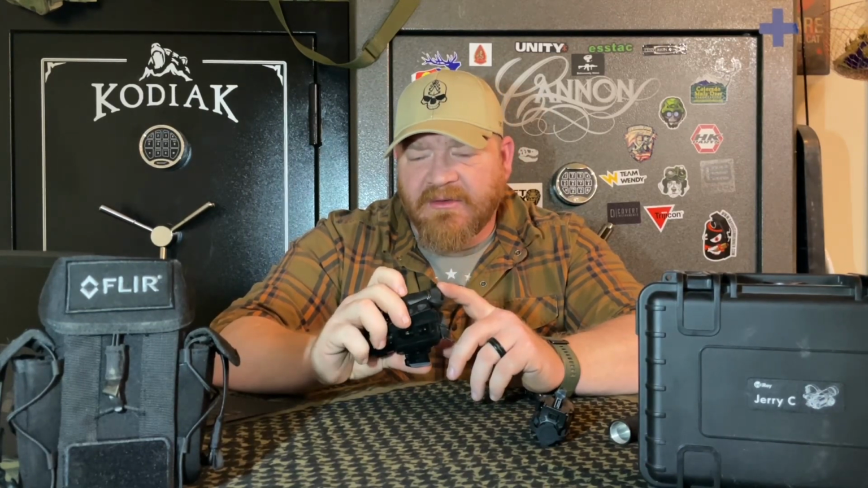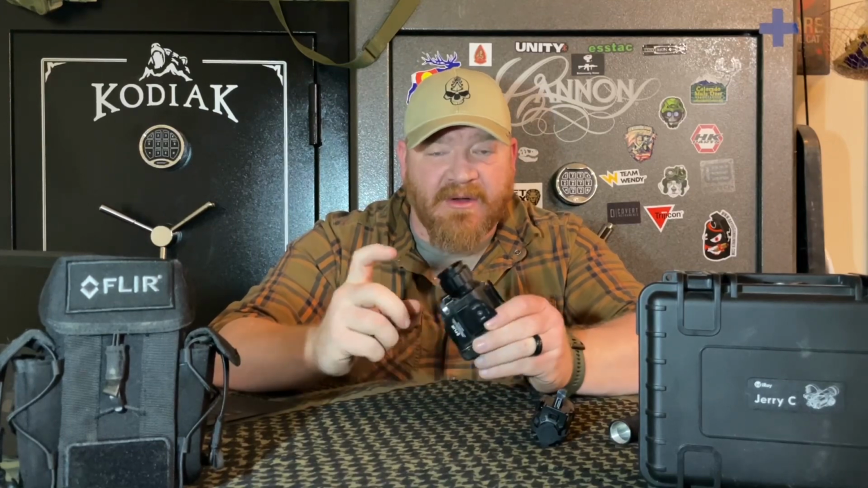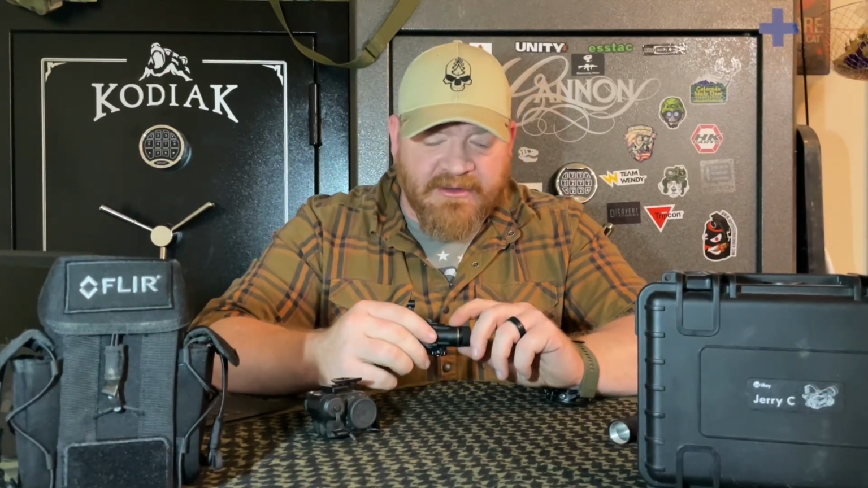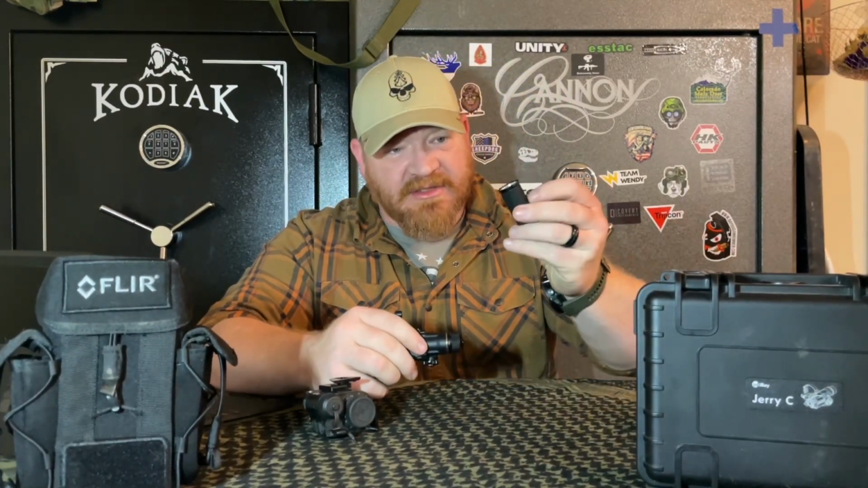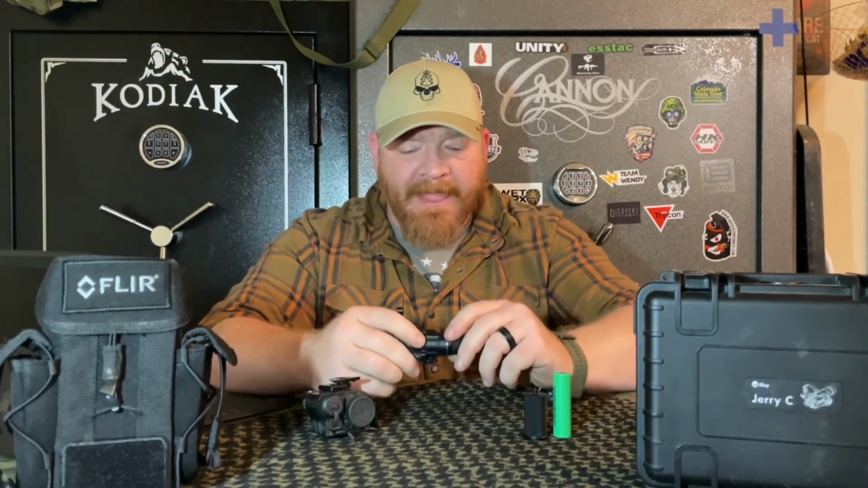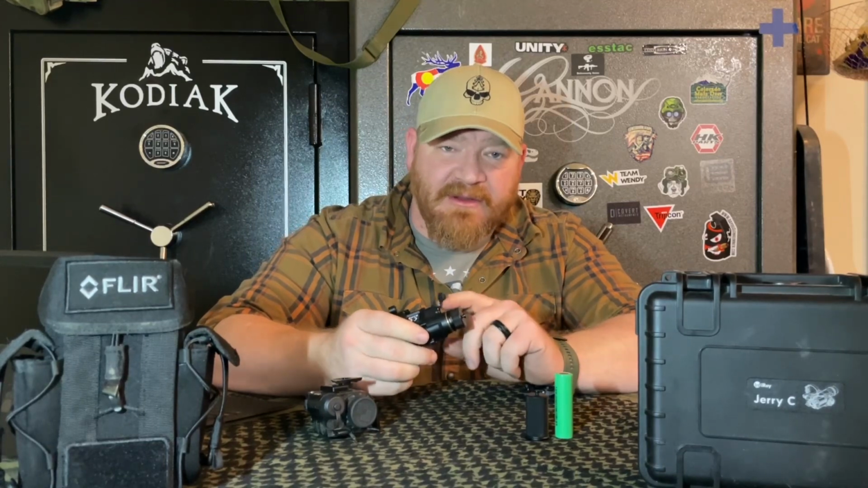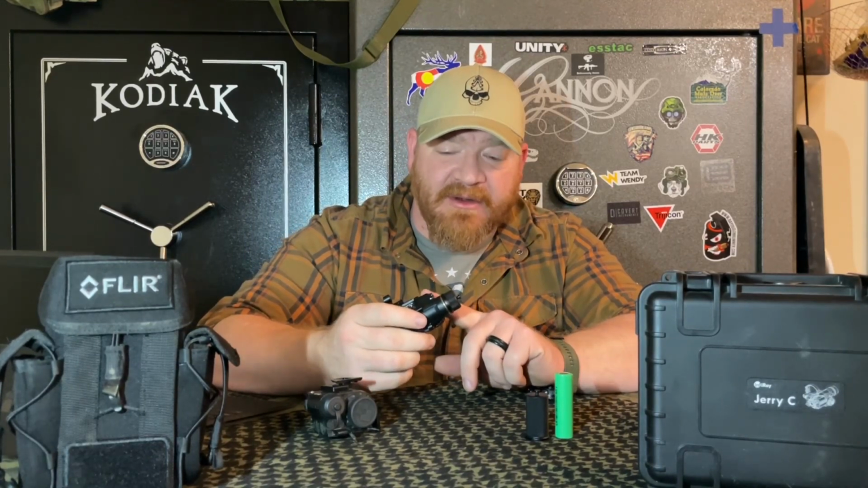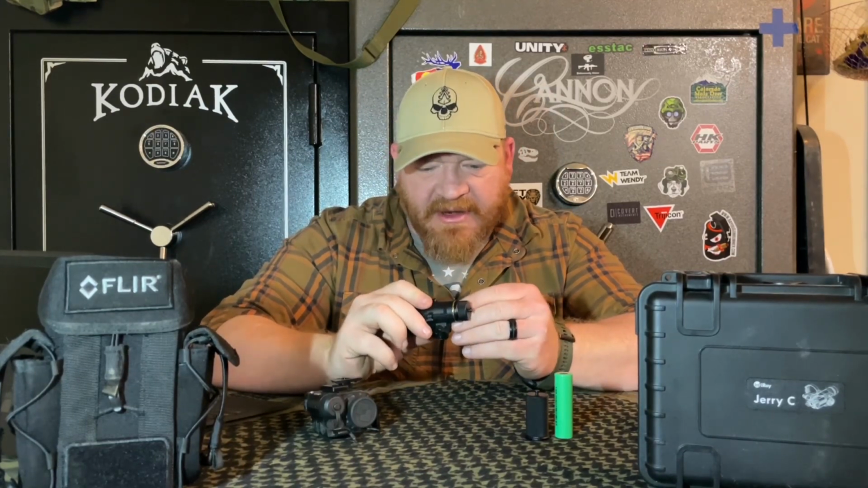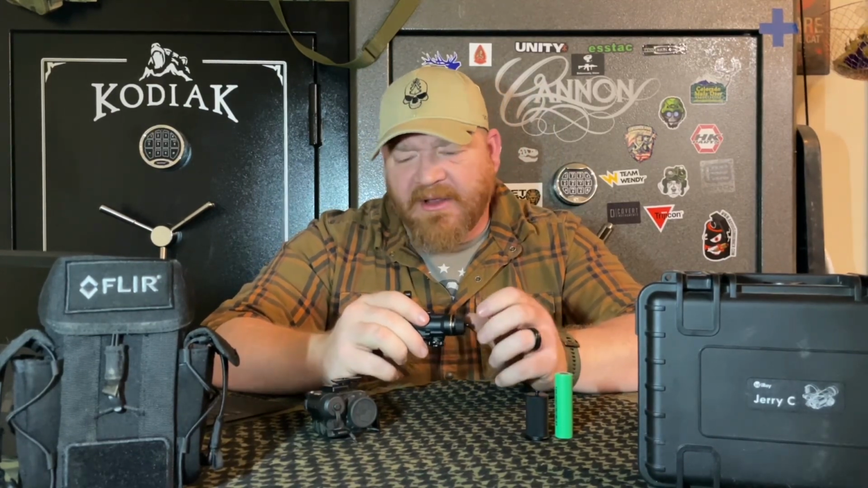The Flir Breach does take an internal CR123A battery, or it can be externally powered by a battery pack. The Jerry C can also use a CR123A battery internally, or you can change it out to the extended battery cap running the 18650 battery, or it has a port in the back to run an external battery as well, which is nice. It is nice having that option of the three, depending on what it is that you're running it on.